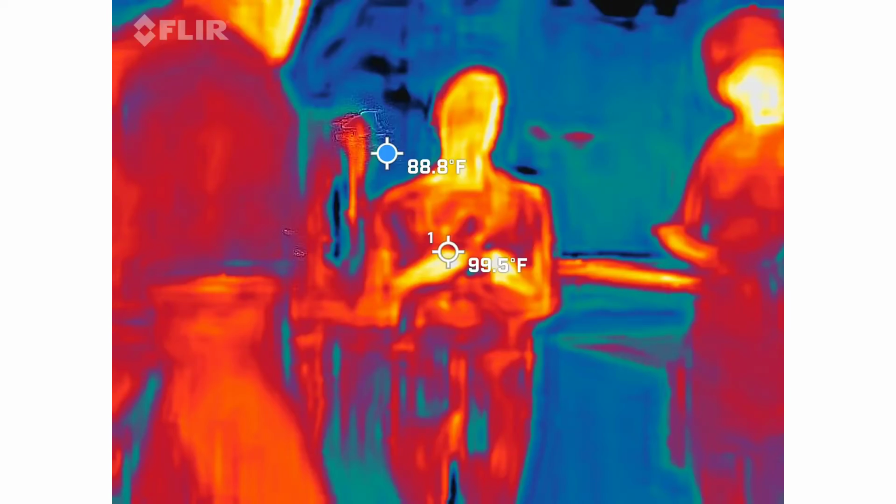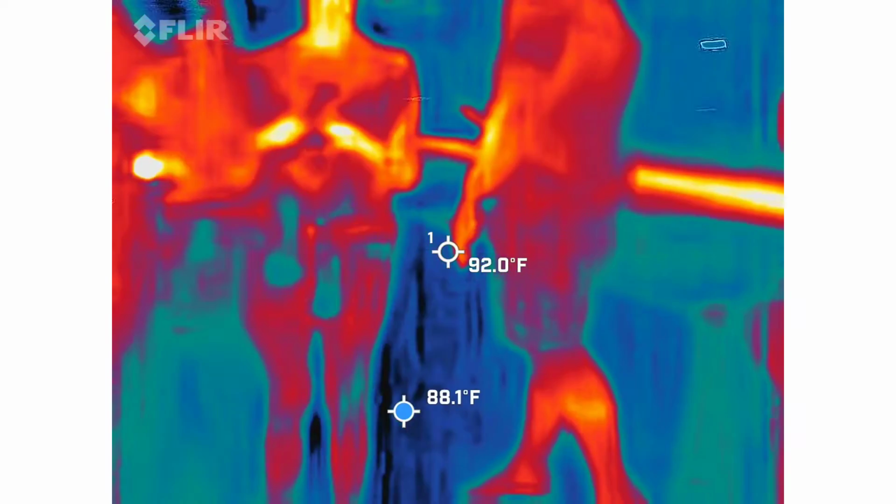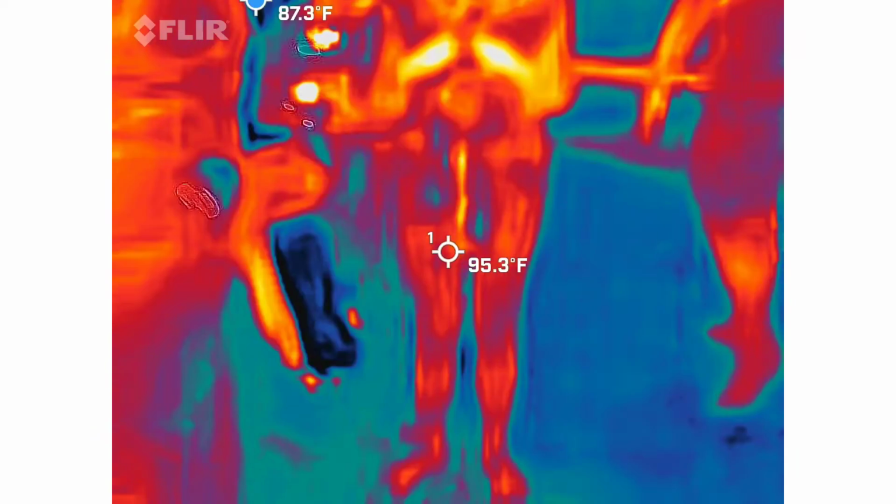Okay. Got it. I talk so fast. What exactly am I looking for? Blue and black spots in the camera, mostly either taking shape or moving on their own.